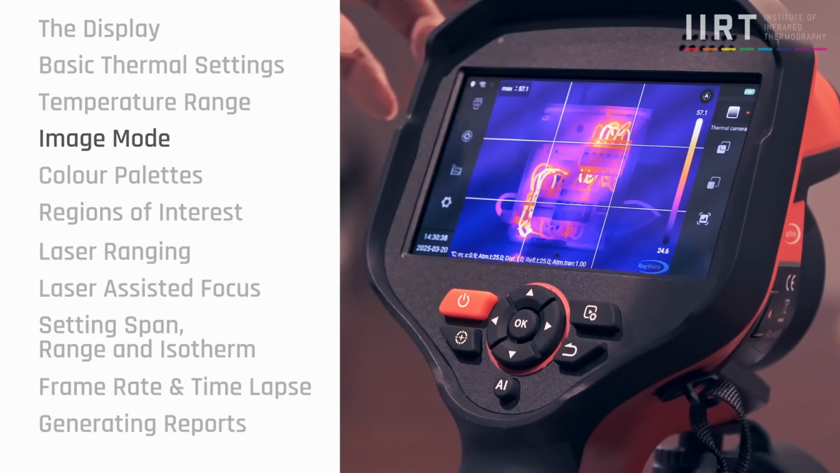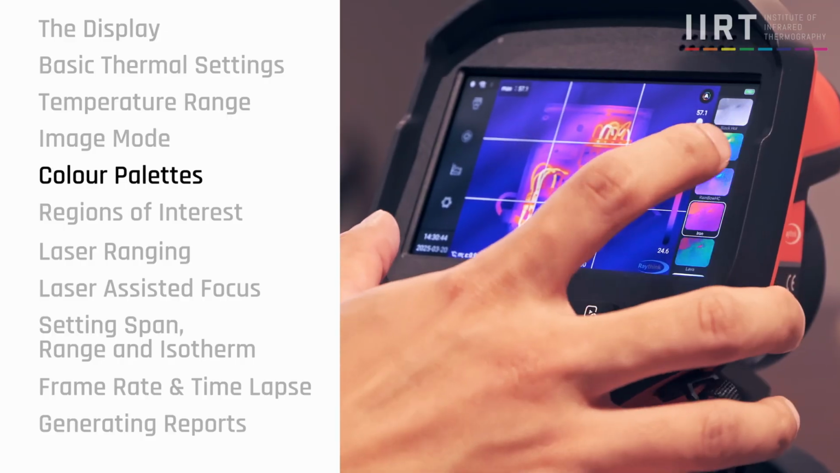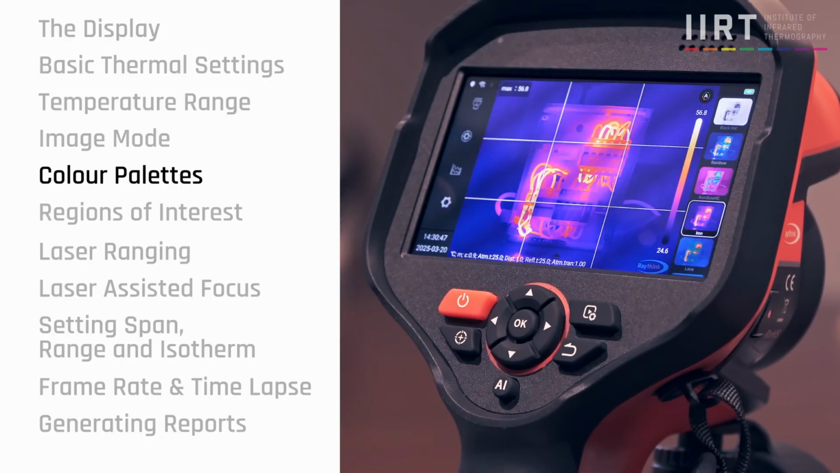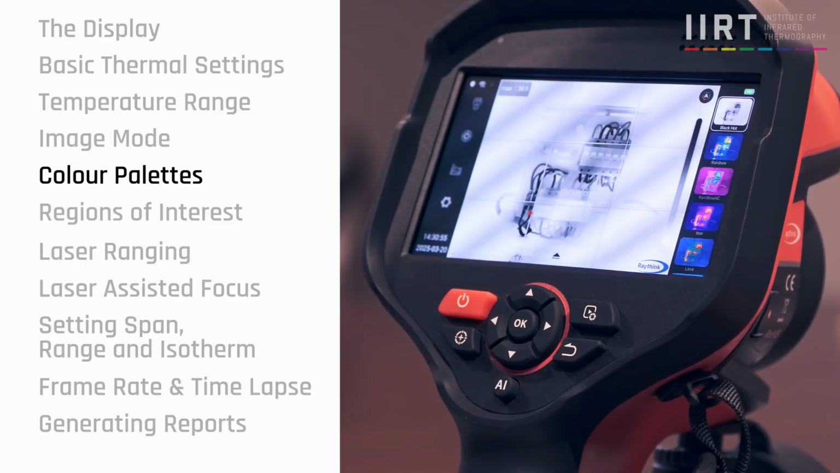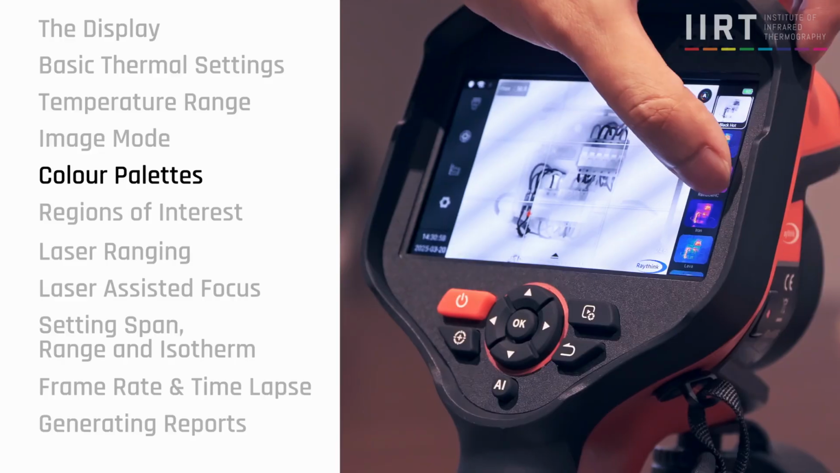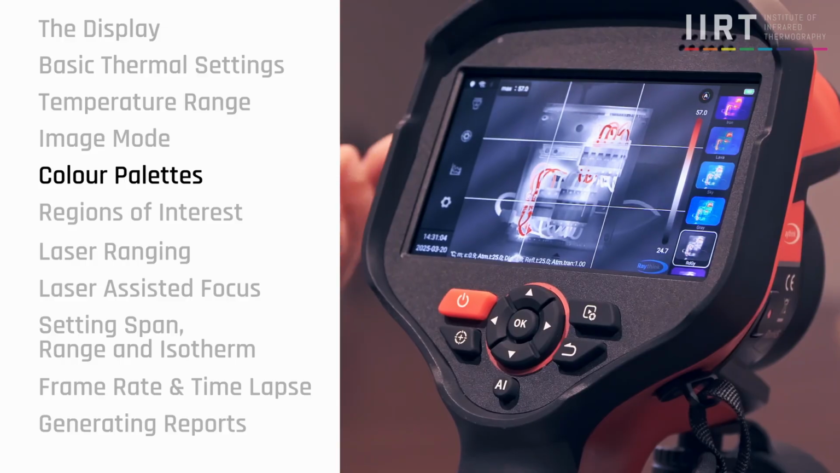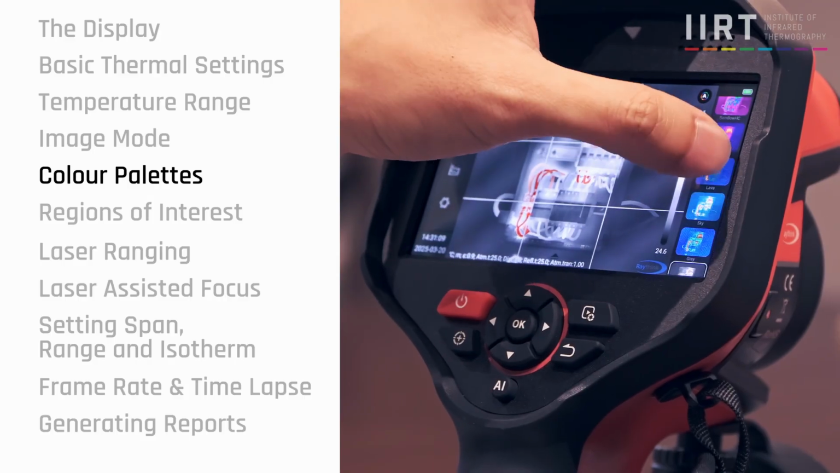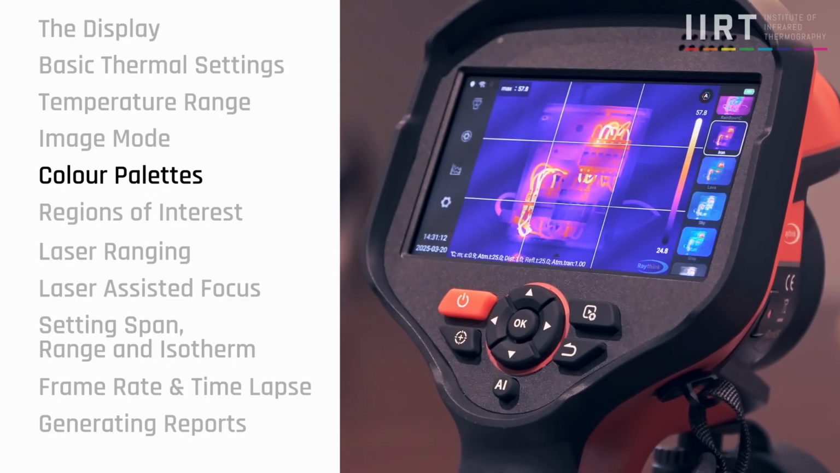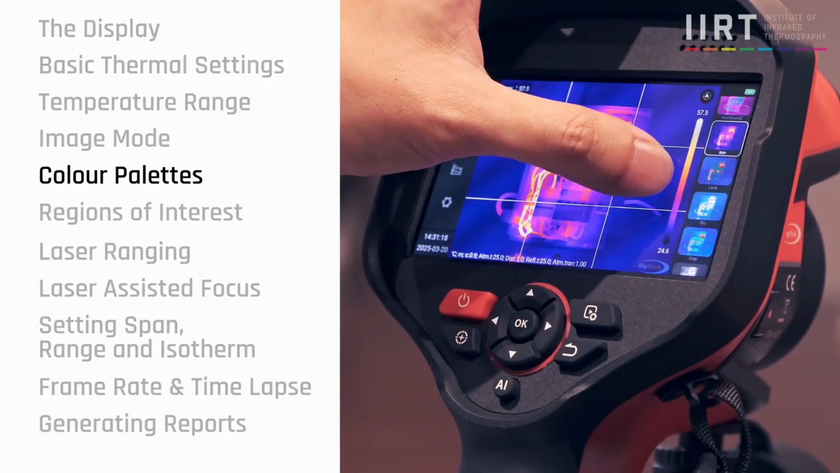Let me switch back to here. The next thing I want to change is the color palette. It depends on different applications. Some customers like to see in a black hot view, meaning the black color is hot. We can also change it to high contrast mode or even rainbow color. But all in all, humans scientifically like to see the ironbow. This is the usual thermal image that humans like to see. These can be changed with a single button.